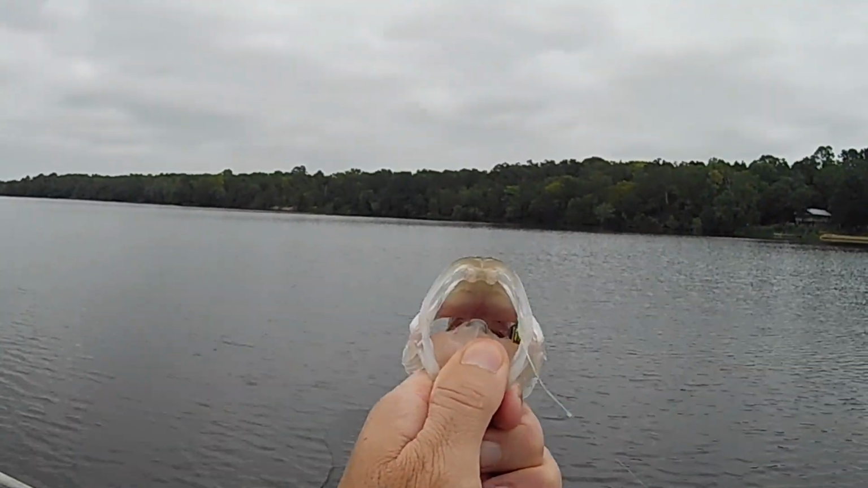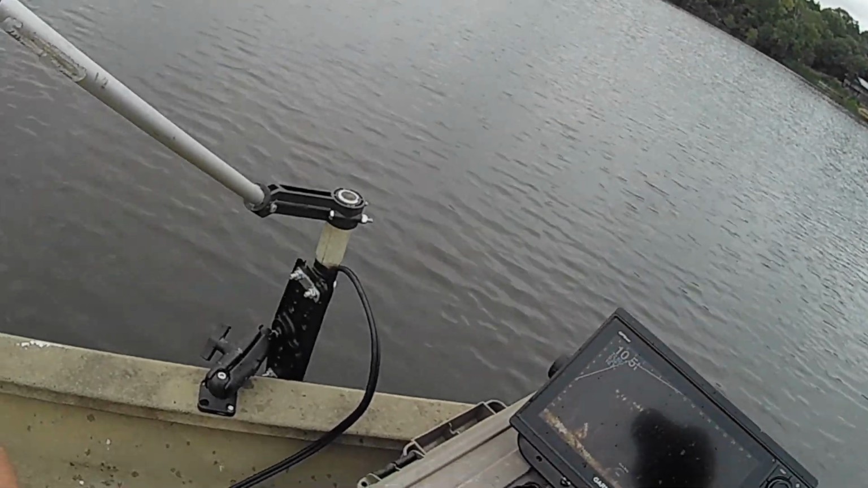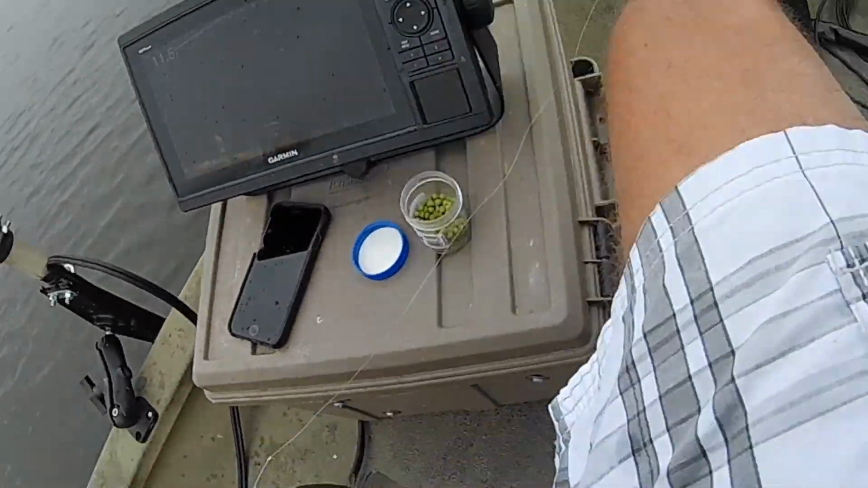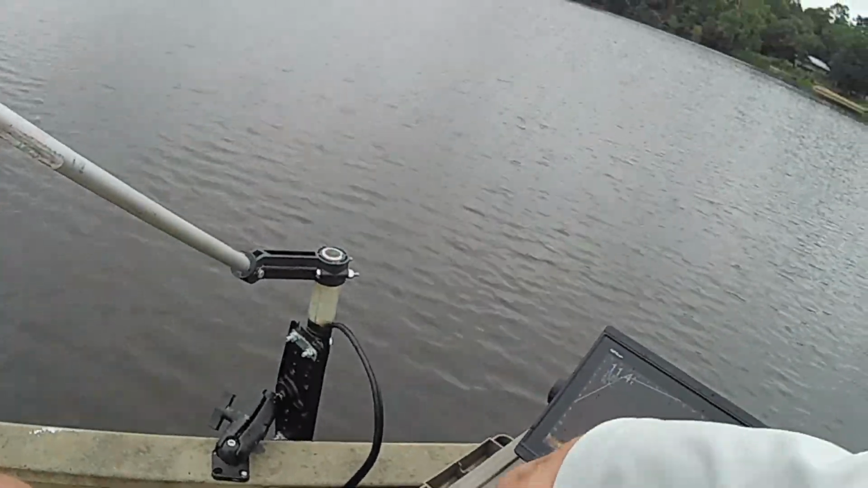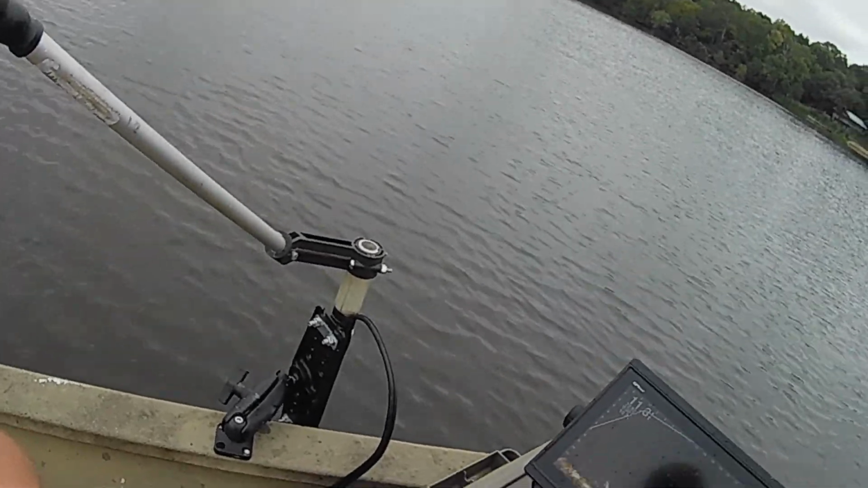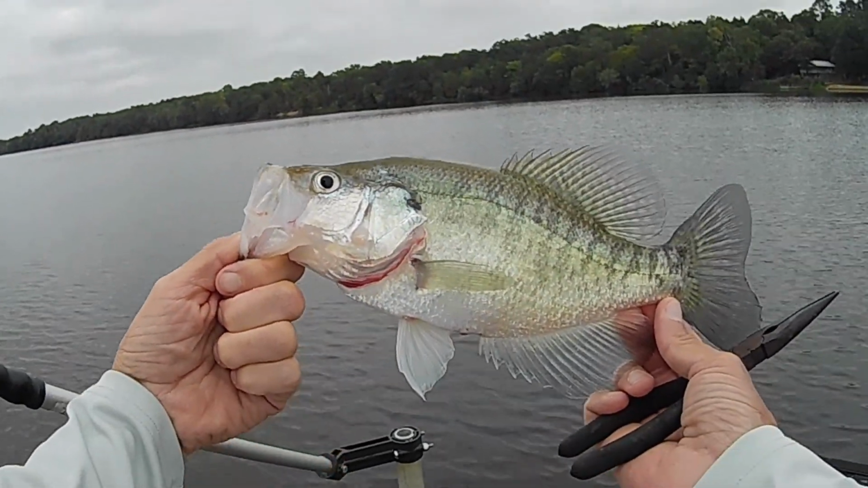They got it way down in there, and they're hitting it so hard. And that earlier first jig was working good the other day when the sun was shining, but then cloud cover. Uh-oh.